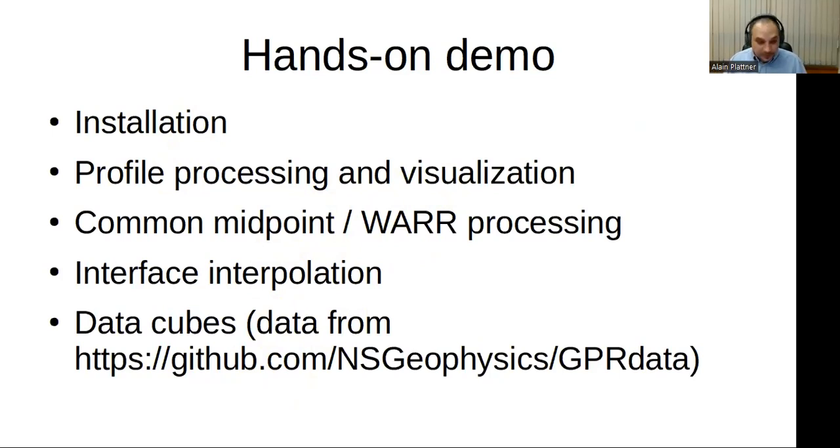Great. So I'm going to do the installation demo on my Windows machine, so I'm going to quickly switch over. And then for the actual demo of the software, I'll switch back to my Linux desktop because I'm just more comfortable with Linux than with Windows.